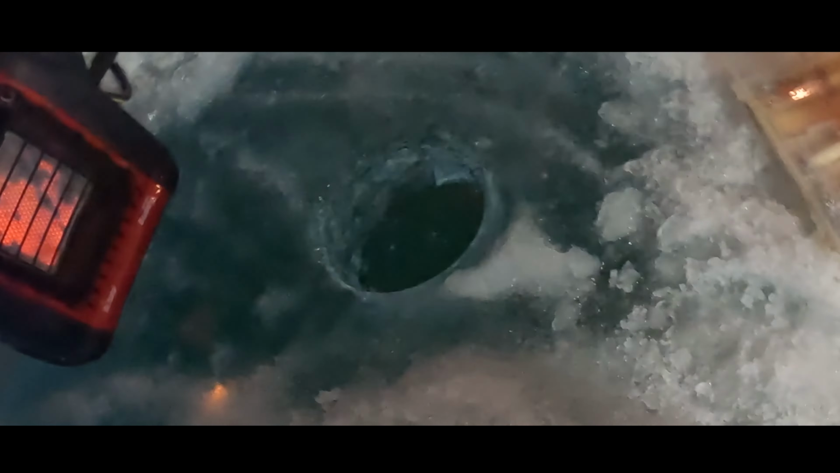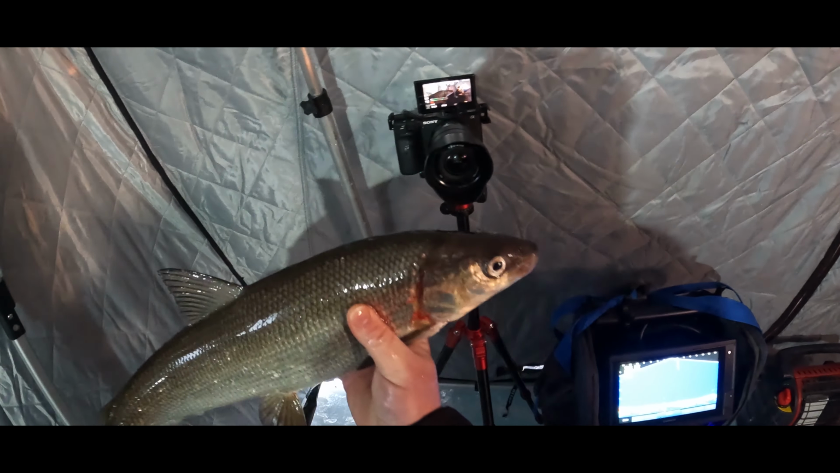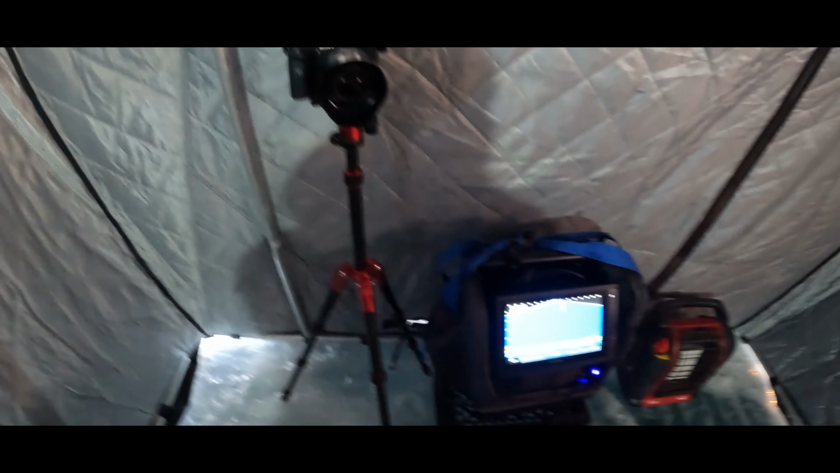Nice. And then I'll show you something here. Once you got these cucumbers, yeah, just nice. See that? Yeah. All right. Dom is on the board with his first Lake Simcoe whitefish. They're just starting to fire up. Let's get some more. Fish coming.